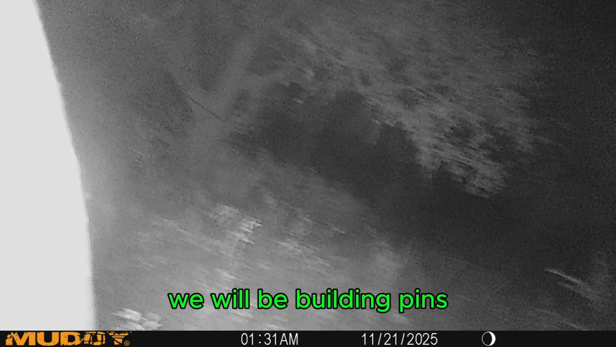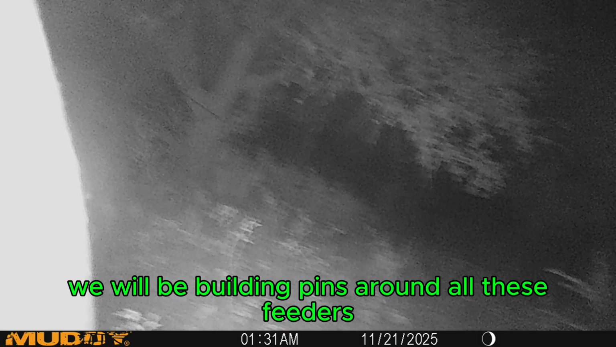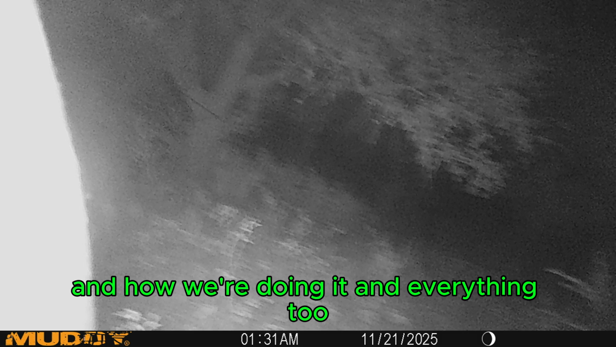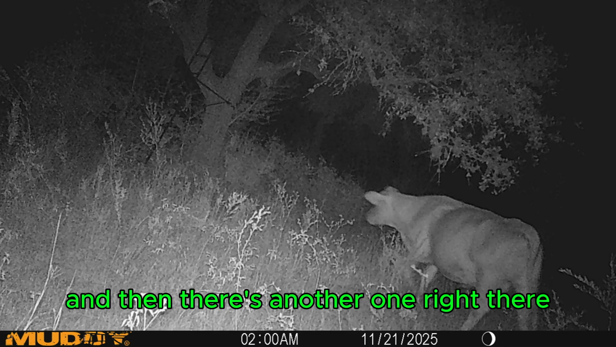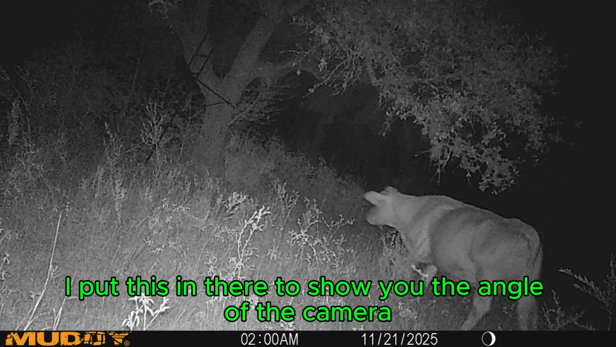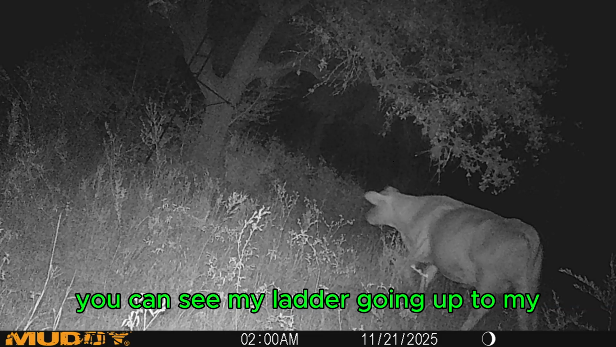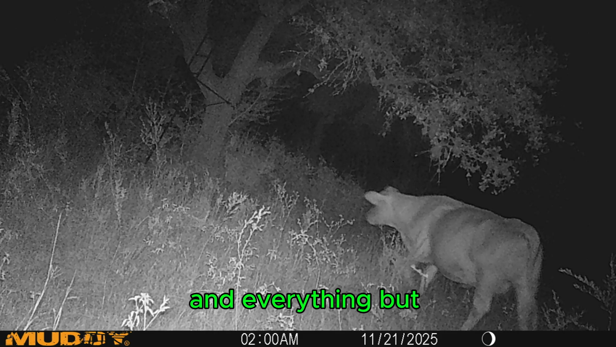We will be building pens like I talked about in the West feeder picture video. We will be building pens around all these feeders, and we'll be bringing that to you and showing how we're doing it and everything too. But yeah, cows are just destructive critters. And then there's another one right there, but I put this in there to show you the angle of the camera now. It's looking at the tree. You can see my ladder going up to my ladder stand there. But dang cows, I tell you.